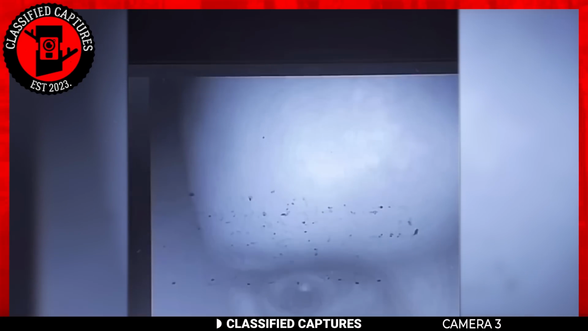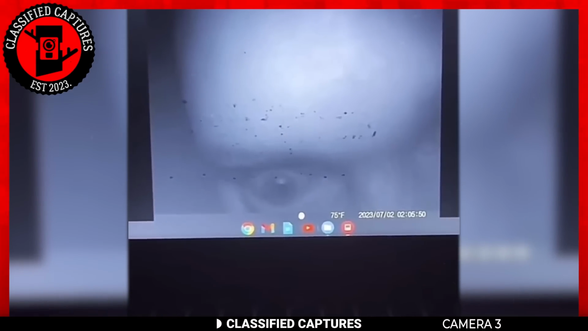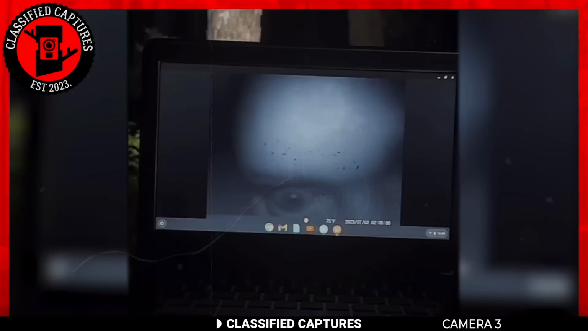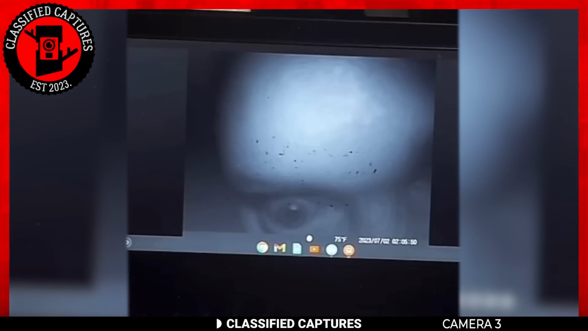Indeed, this eerie figure evokes unsettling vibes akin to the haunting presence of Pennywise, the infamous clown from the realm of horror fiction. One cannot help but wonder what could have possibly lurked in the wood on that fateful night. Was it a wandering spirit, a specter from beyond, or perhaps something more elusive and sinister?